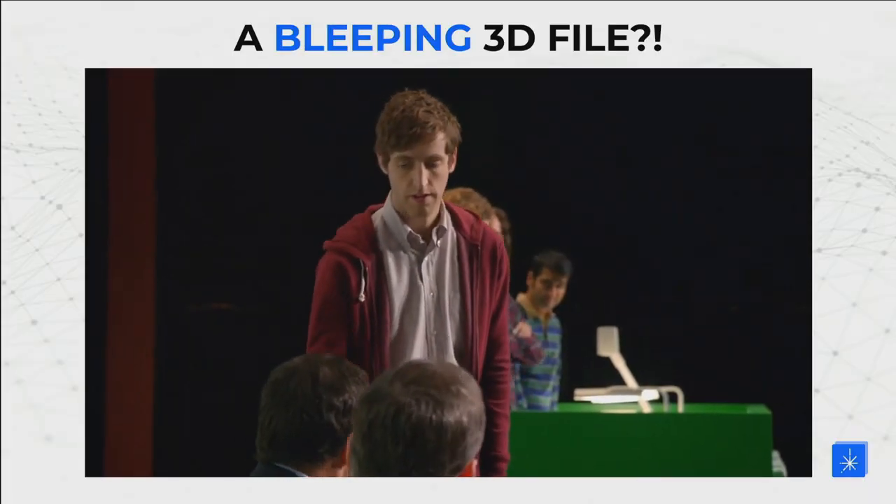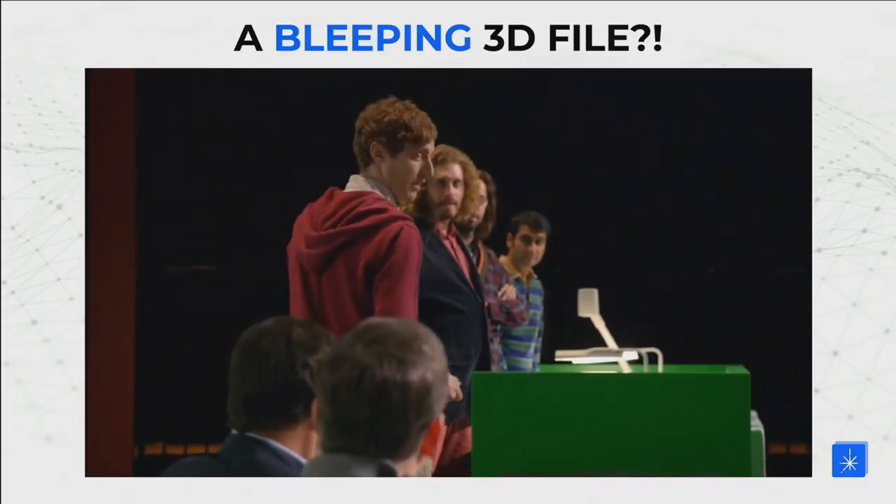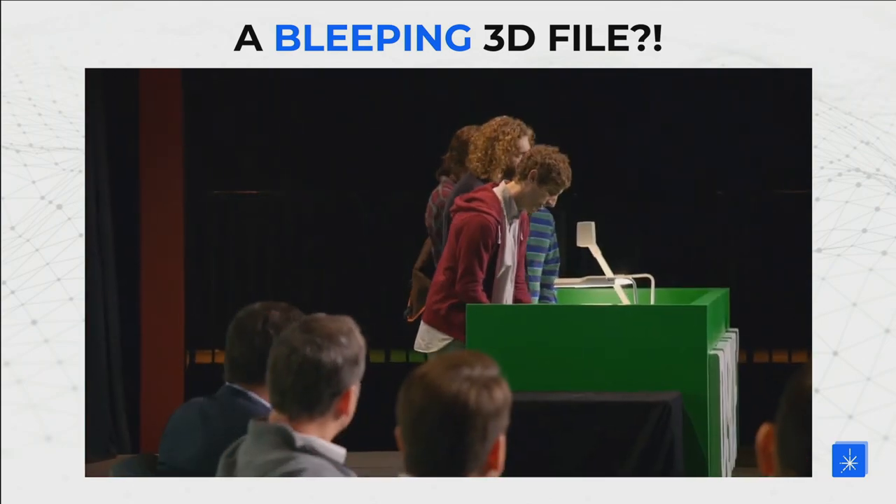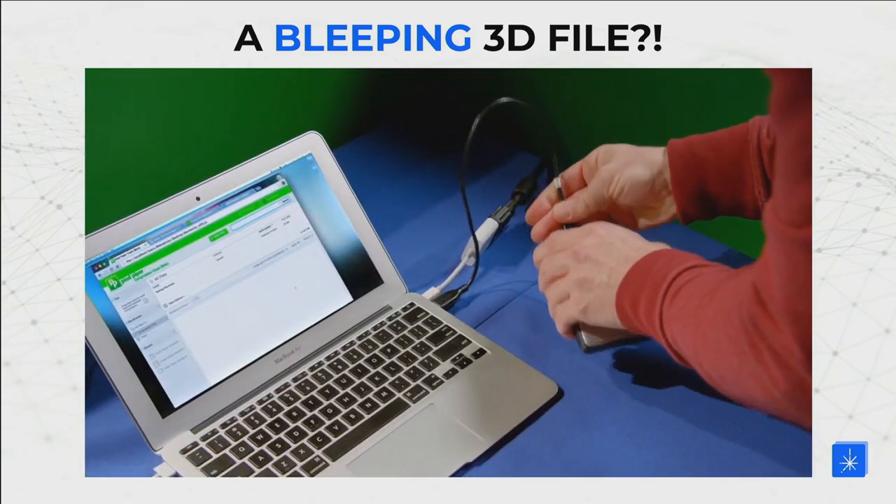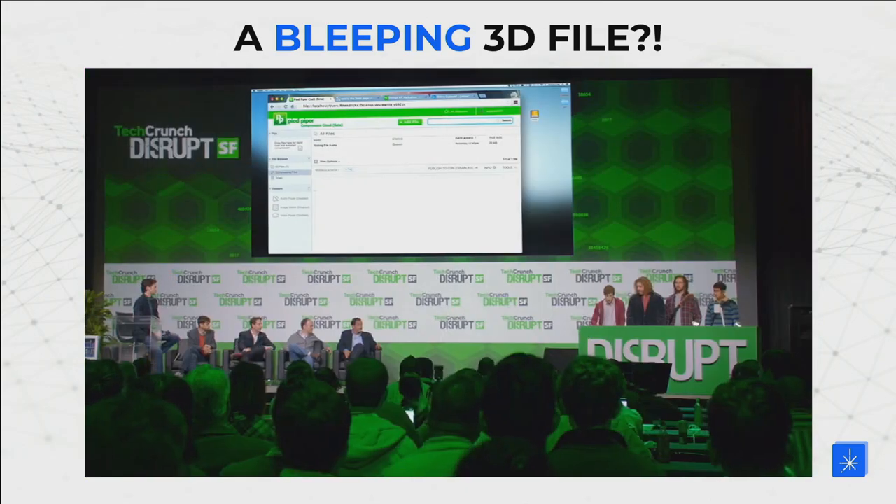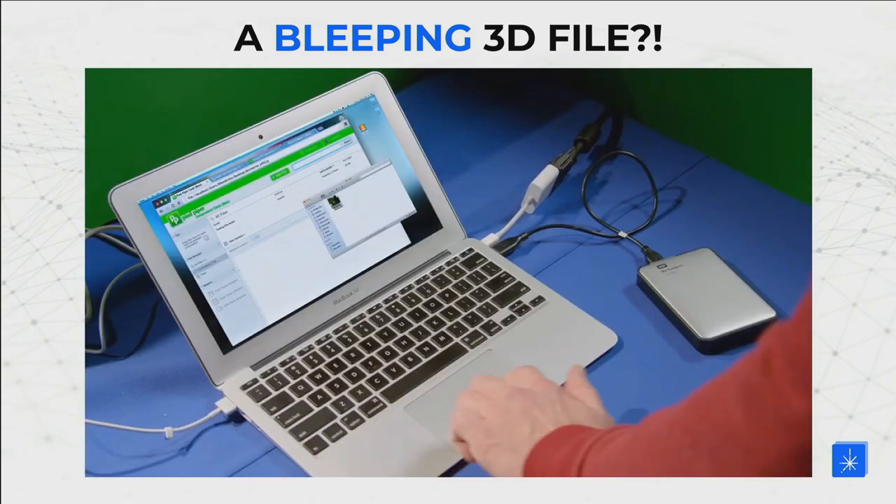It's 132 gigabytes uncompressed, and it's a 3D video file. 3D file? Yes. Are you kidding me? God damn it. Can we handle this? I guess we'll find out.